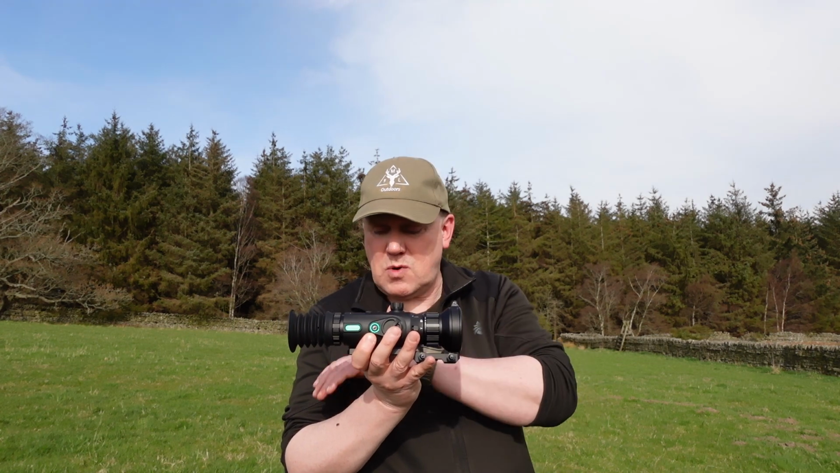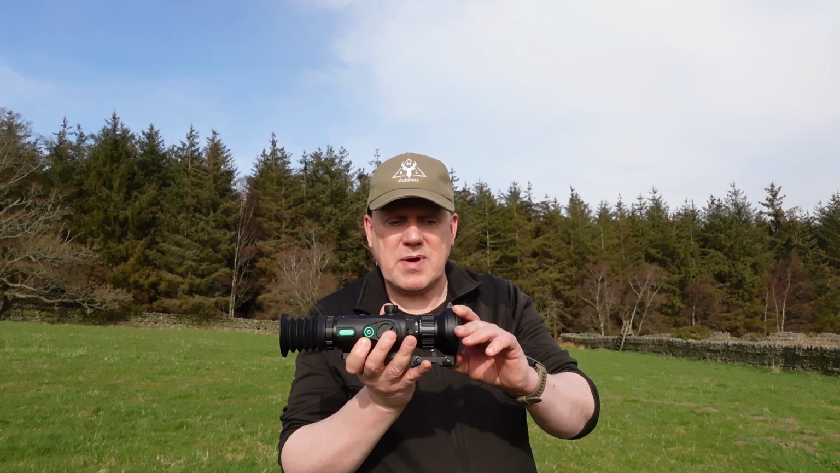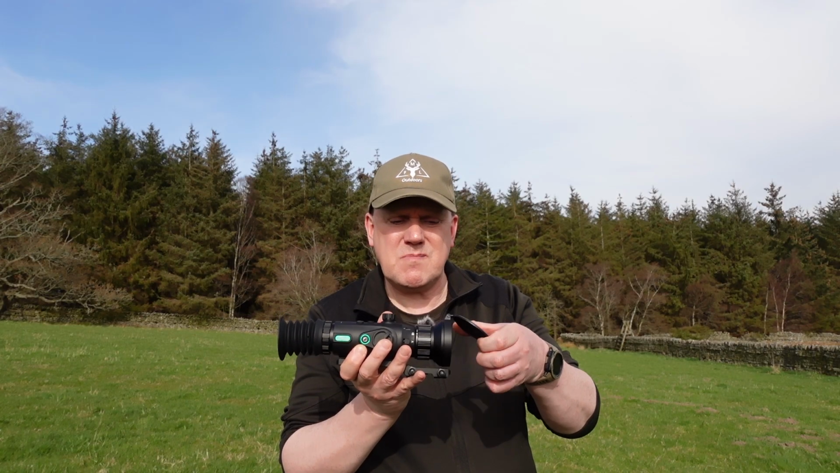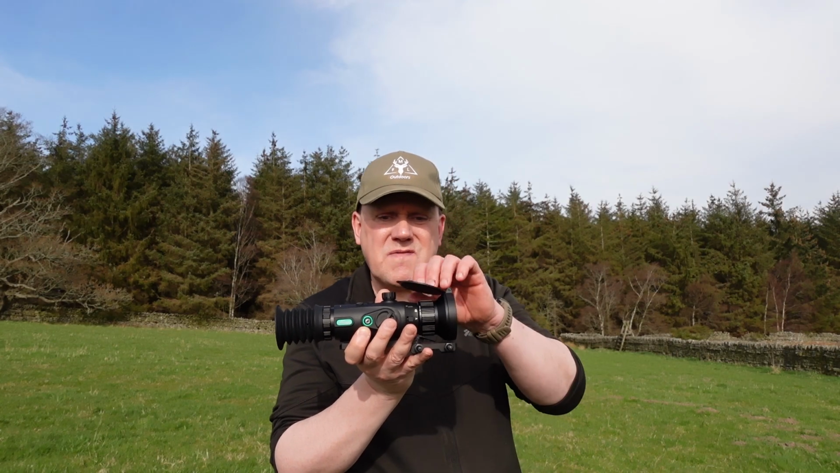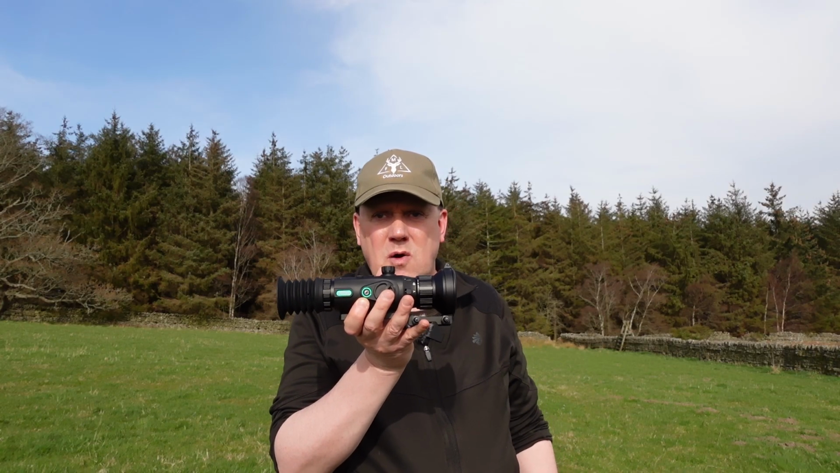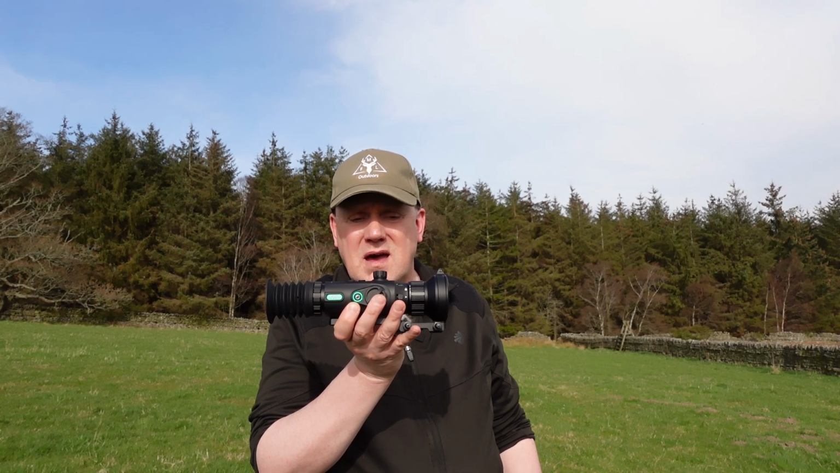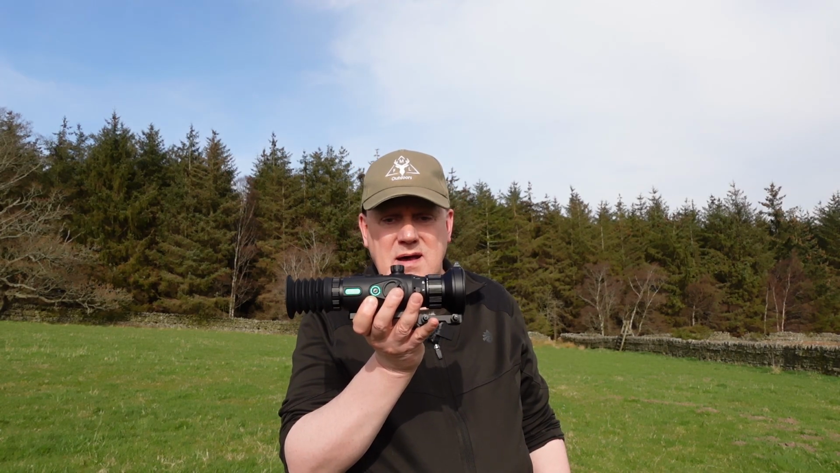The only thing I will say is I think they should replace this cap. The cap feels a bit flimsy. I mean, it functions, there's nothing wrong with it in that respect. It just feels a bit thin, and for the quality of this scope I would definitely, or I will be recommending to them that they replace that. Apart from that, I can't think of anything else.